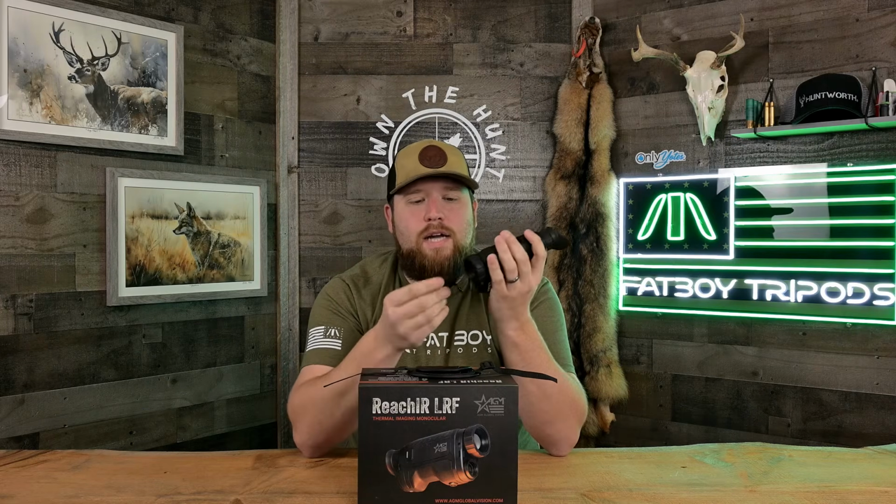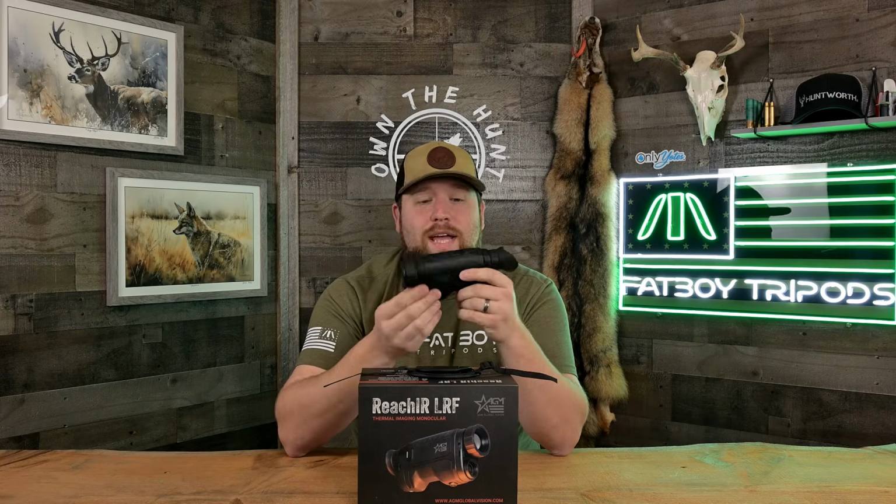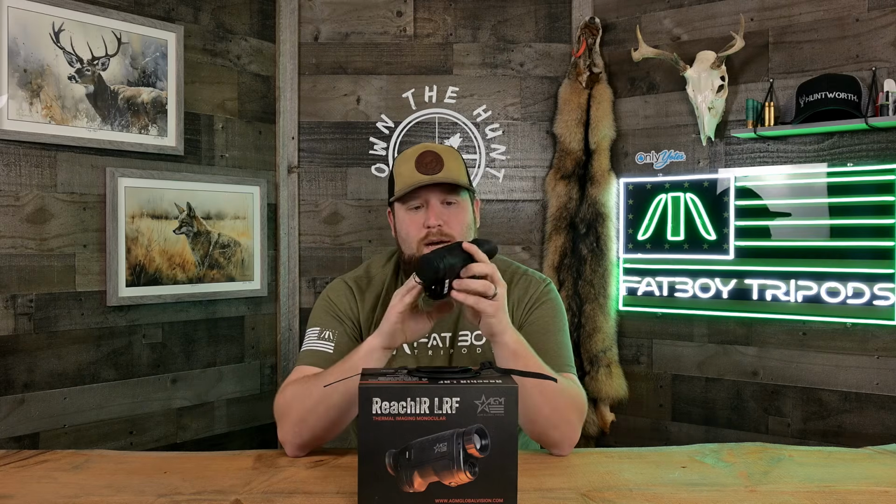I don't care, to be honest with you. When I'm hunting, I pretty much just take this off. I just undo the lanyard, put it in my pack so that I'm not using it through the night. And then when I store it, I just put it back on and put the cap back on the lens. So guys, as far as things I don't like, that's about it. The hand strap being non-reversible. Everything else, I'm a big fan of on this unit.